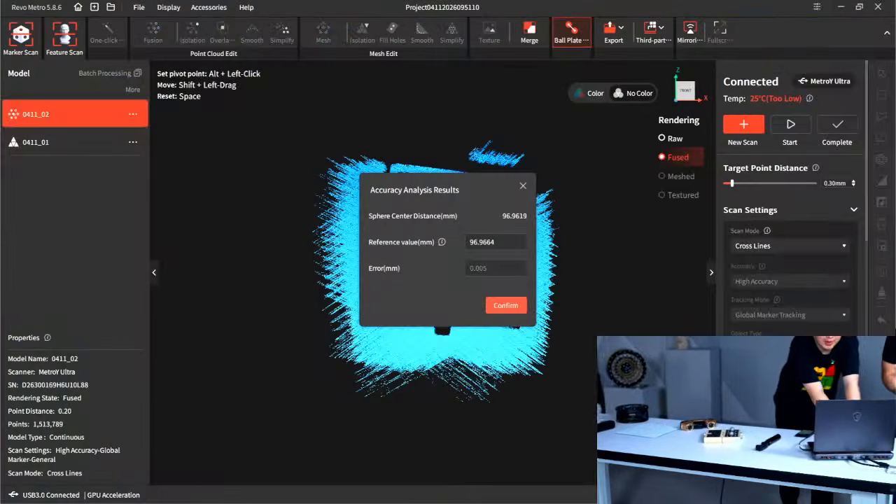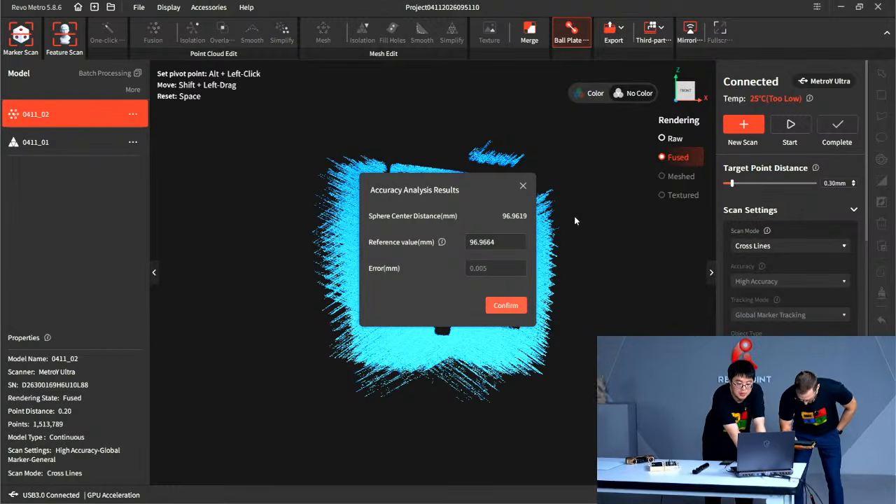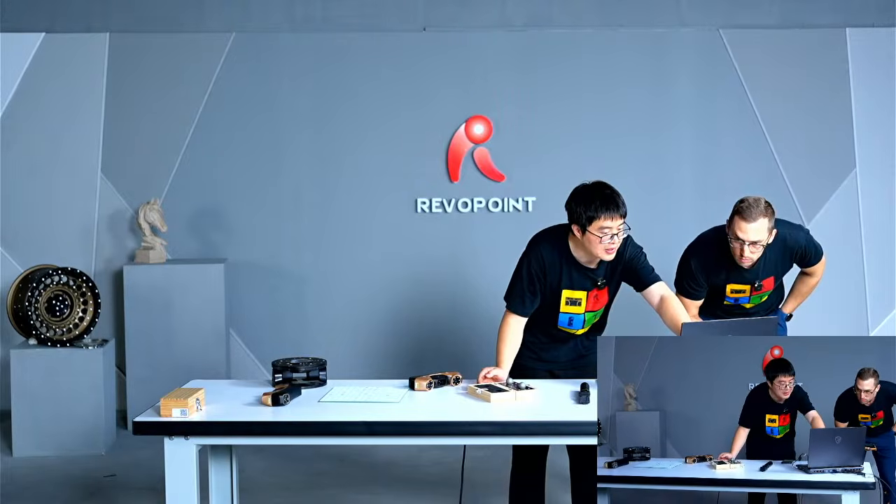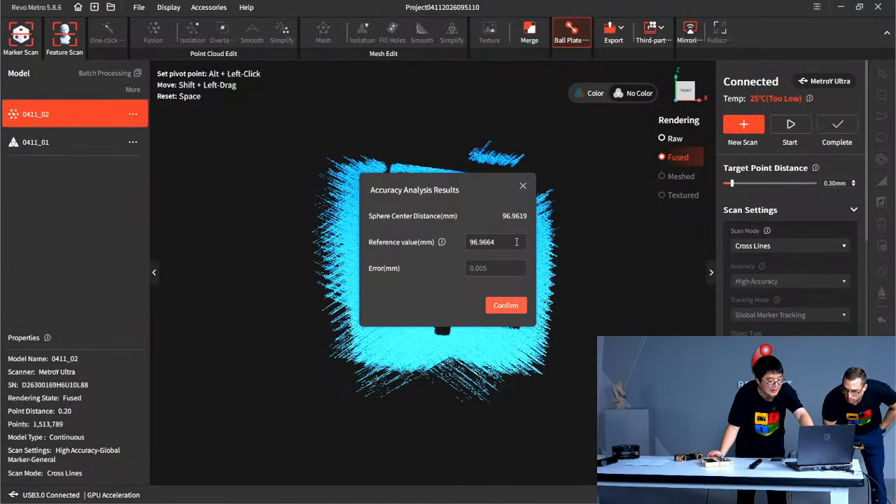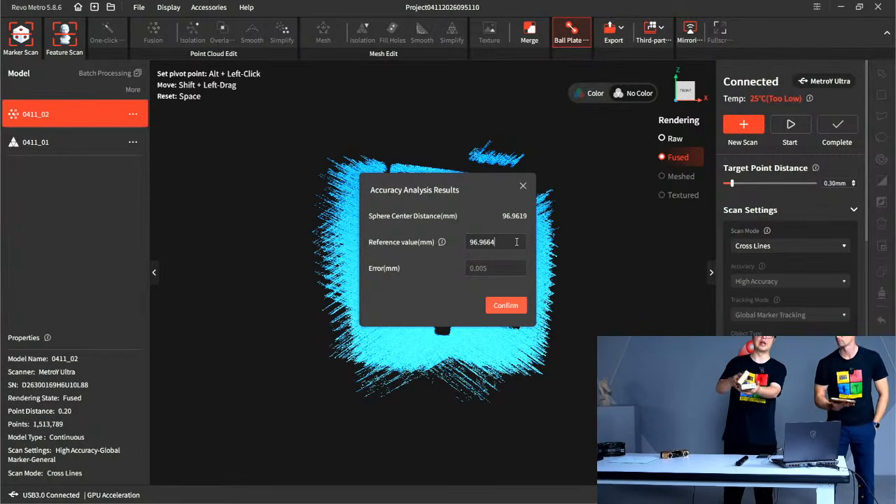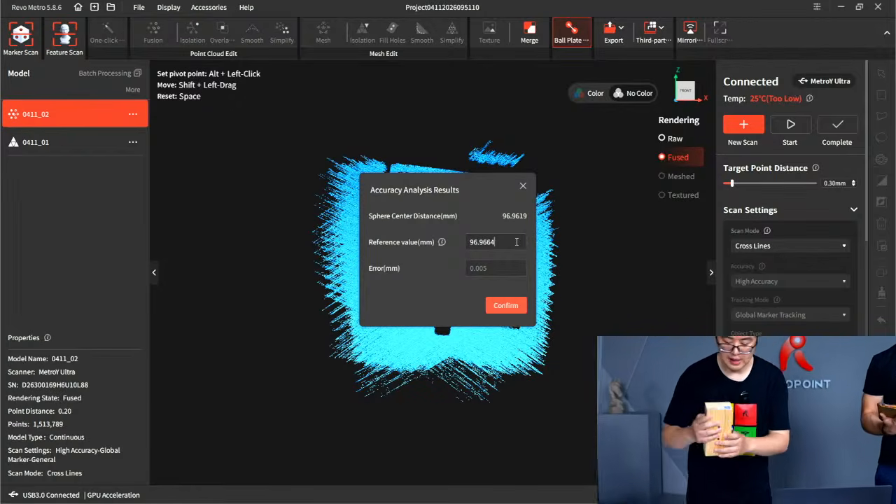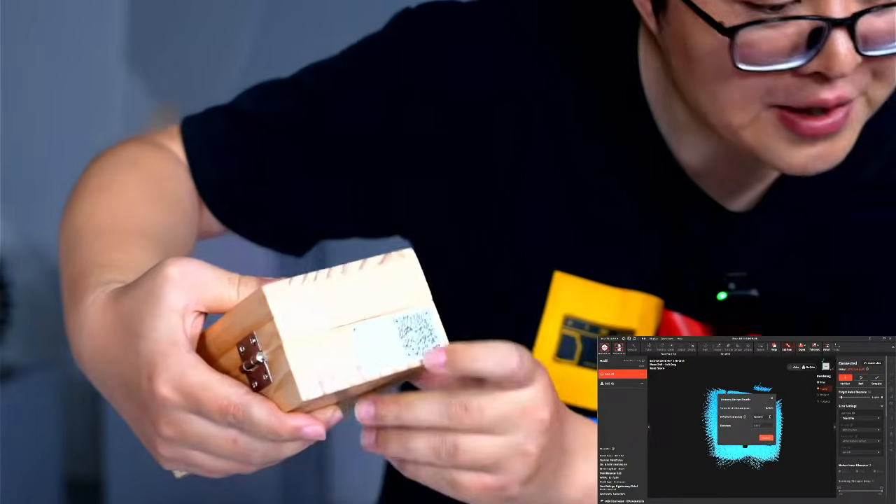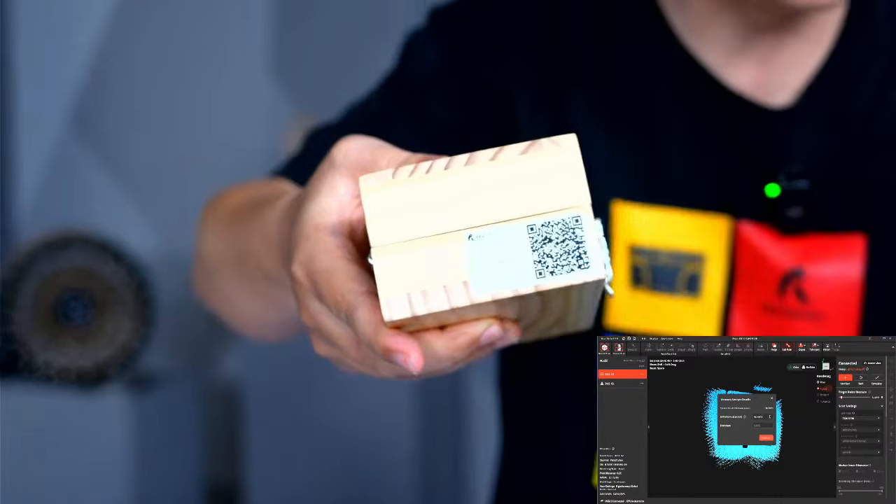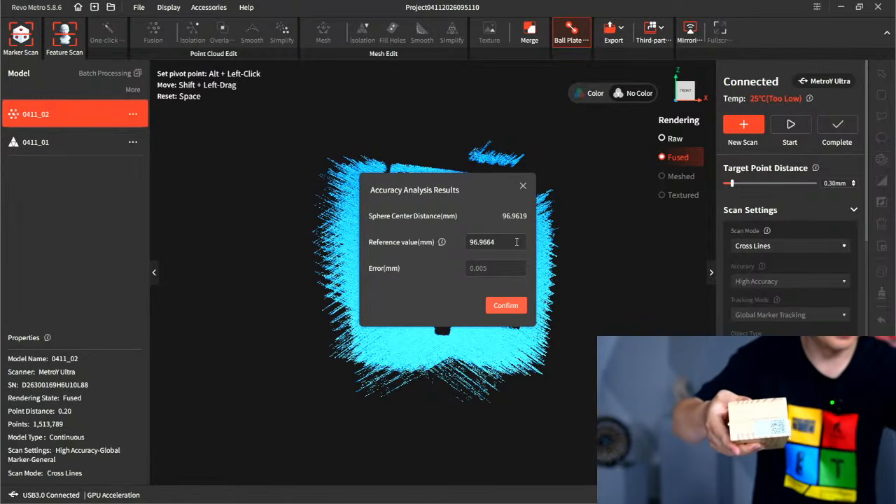So here, even under the wrong temperature, it says too low. Here, the result is 96.9619. And the real value, if we get the camera close, is 96.9664, which is the number I input on the software.